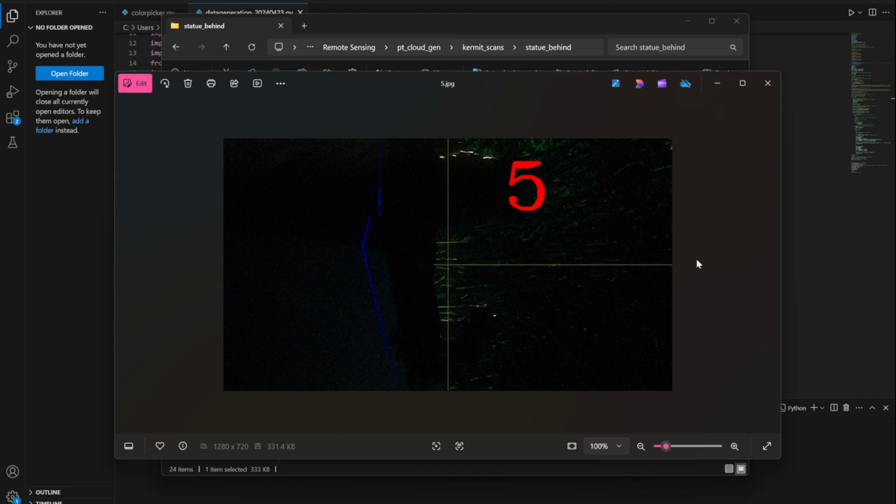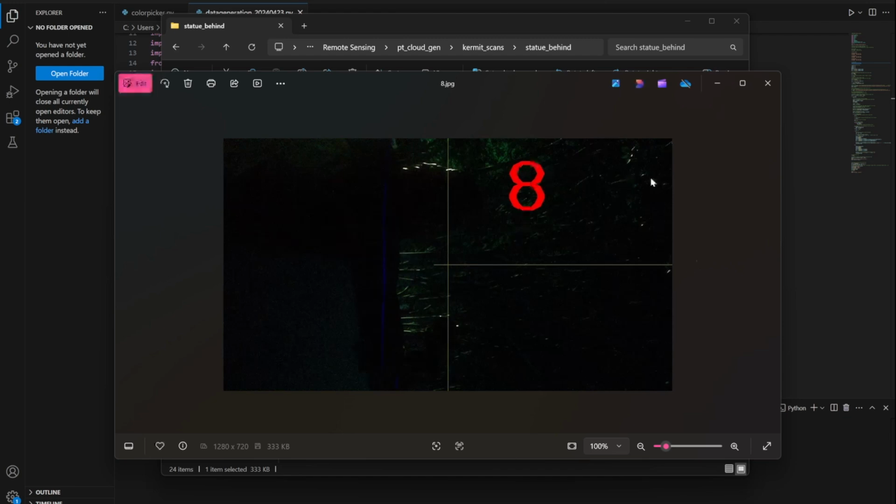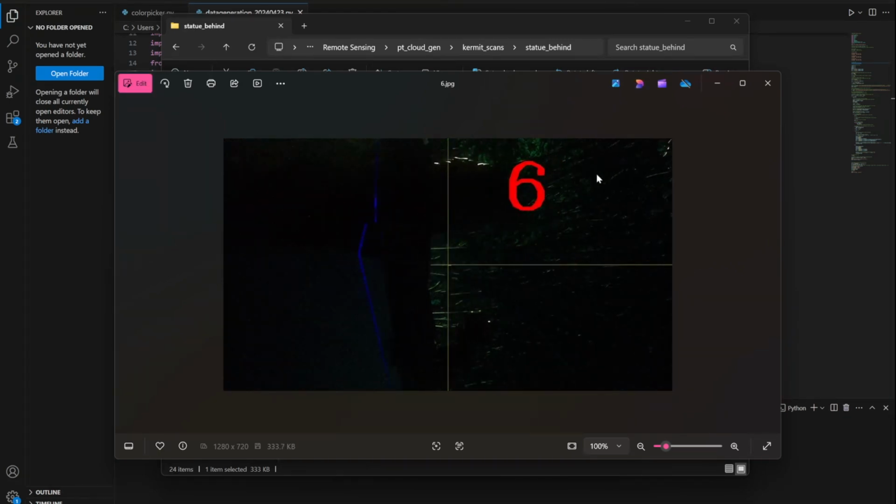Here's what the scans from behind the statue look like. As we traverse up the statue, the number indicates the degrees from horizontal, and the blue line is the laser itself. Here we can really see how the laser profile is reflecting the contours of the statue.